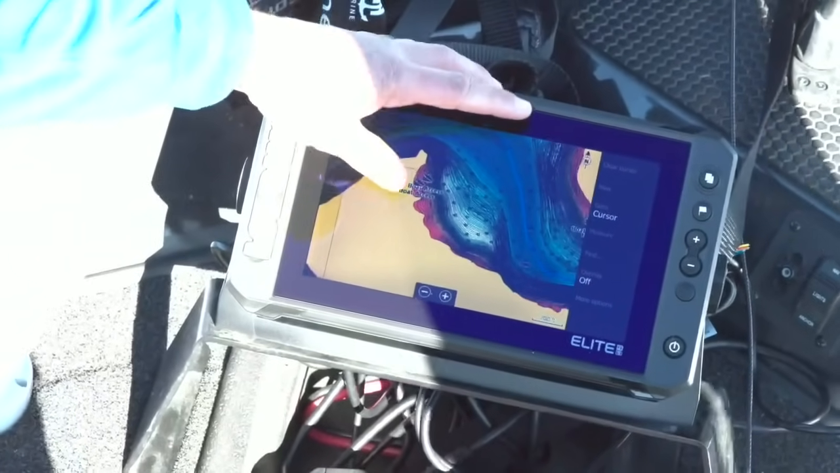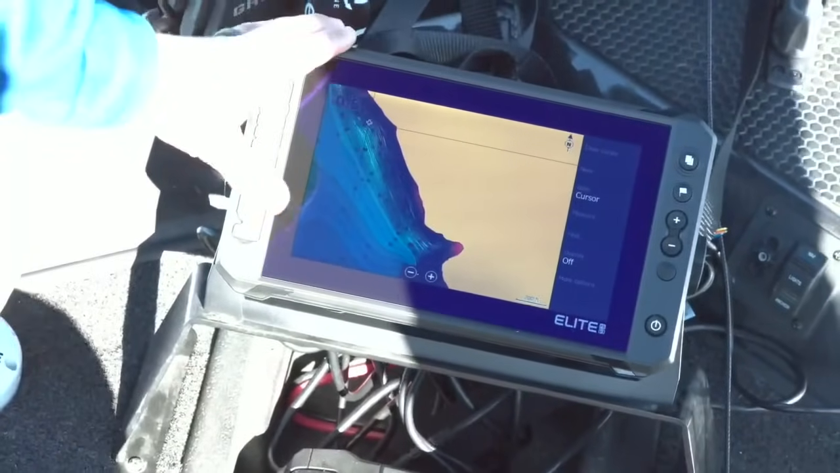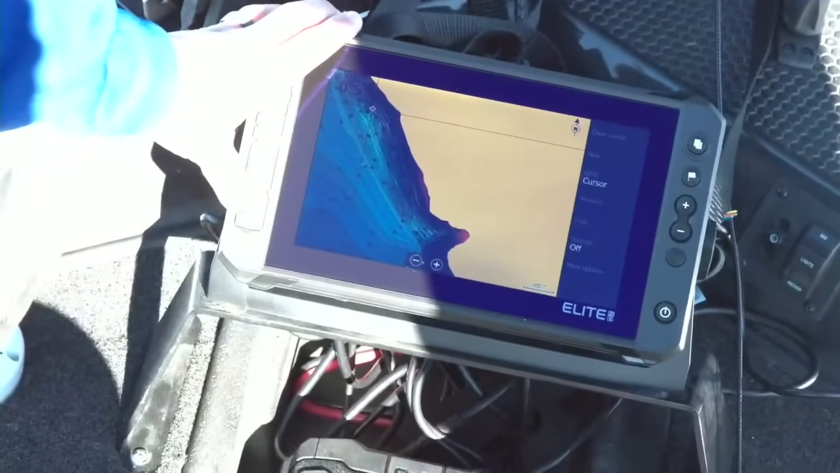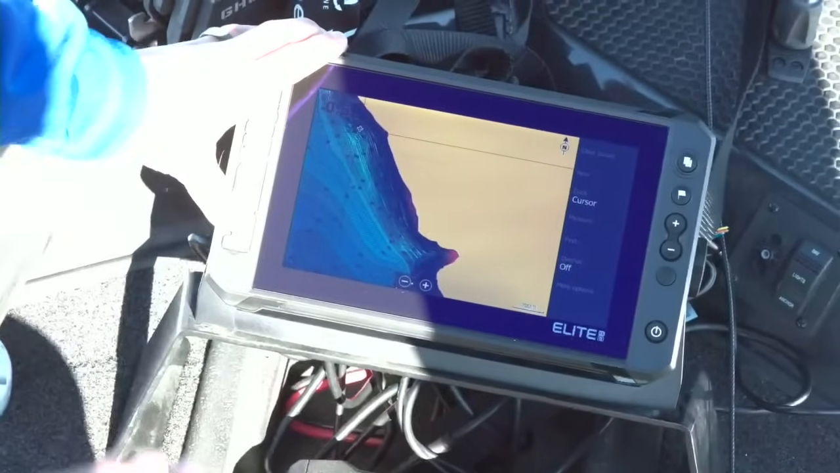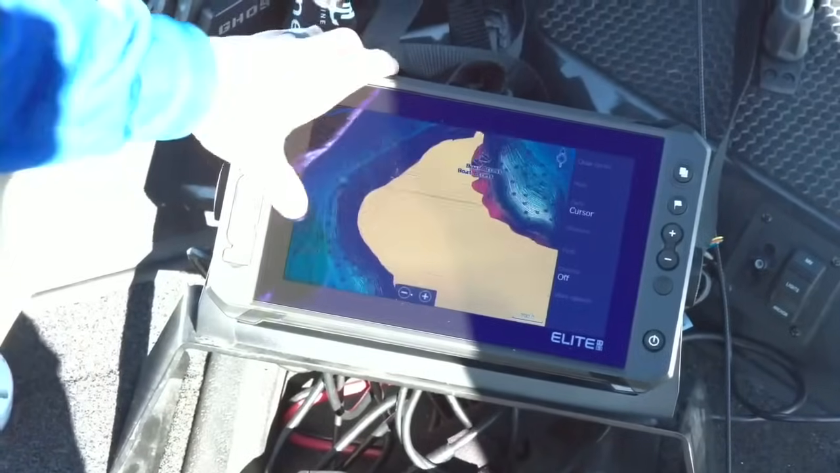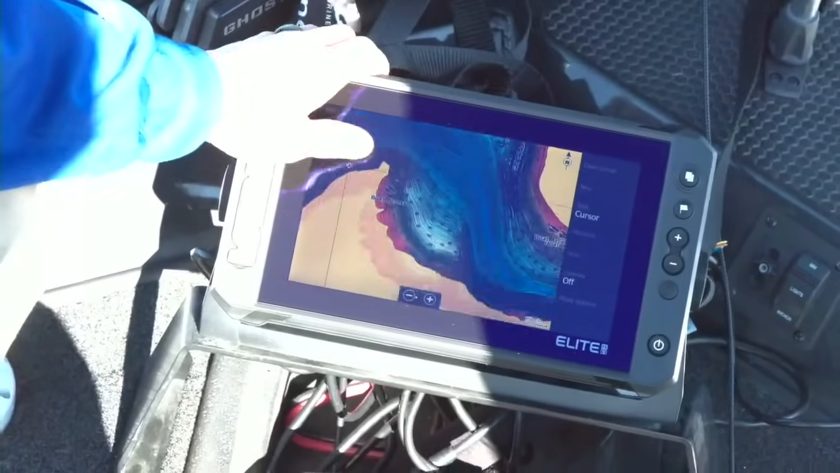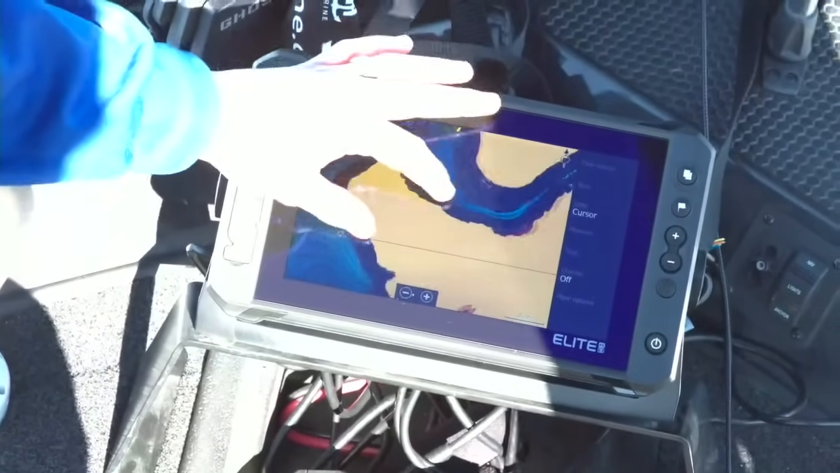Yeah, that is the chart that's embedded in every Elite FS, in the US anyway. So if you forget your chip, or if you're like me, I got a different boat and I only have one chip, sometimes I can't find it, it's already in the unit itself, which is a big benefit to anybody, really. Yeah, that's really awesome.